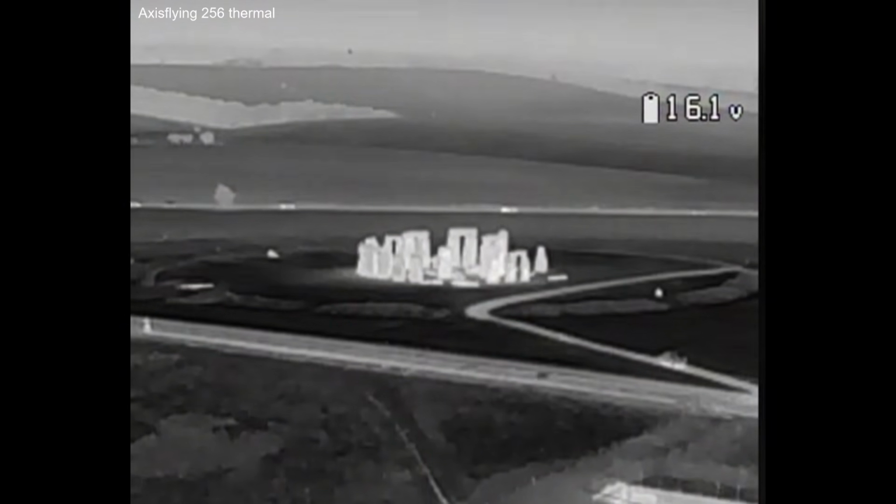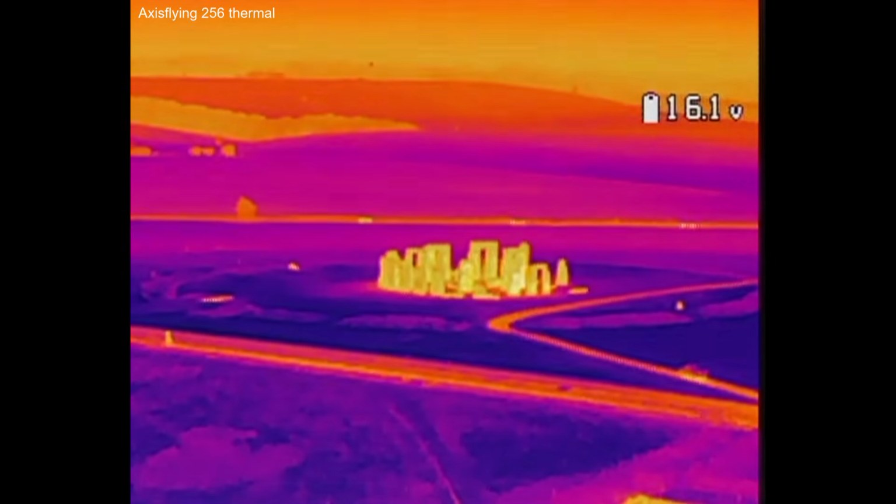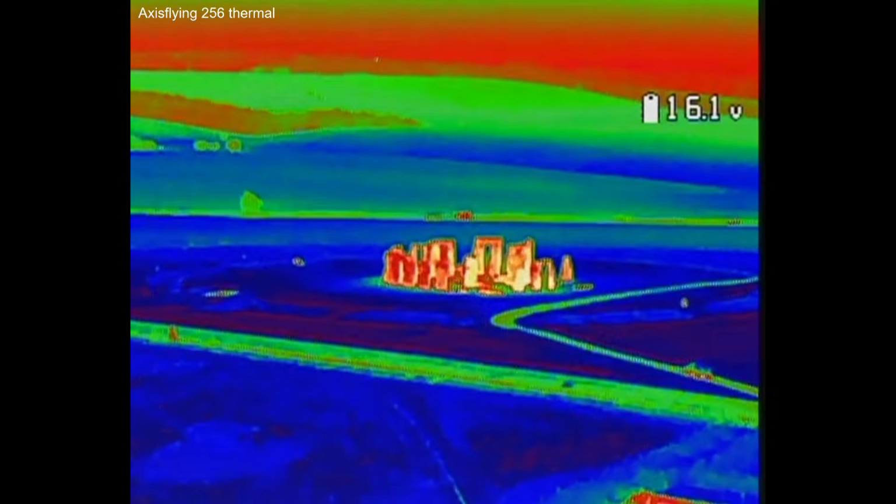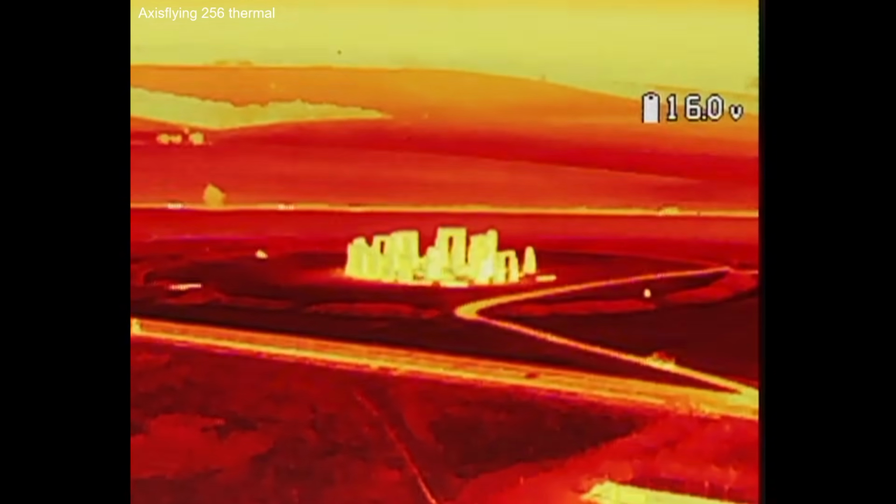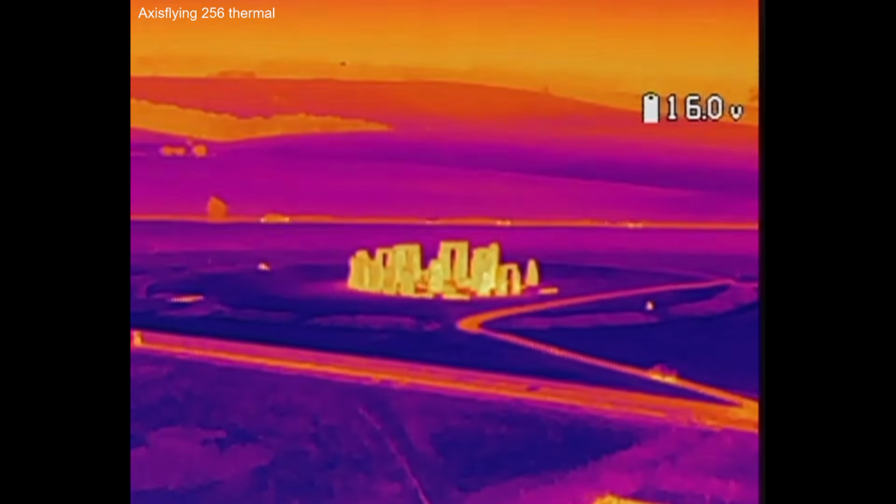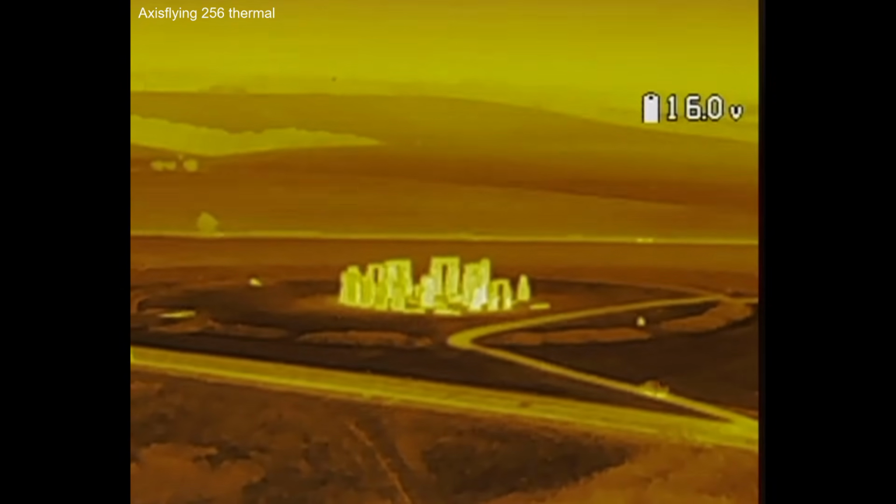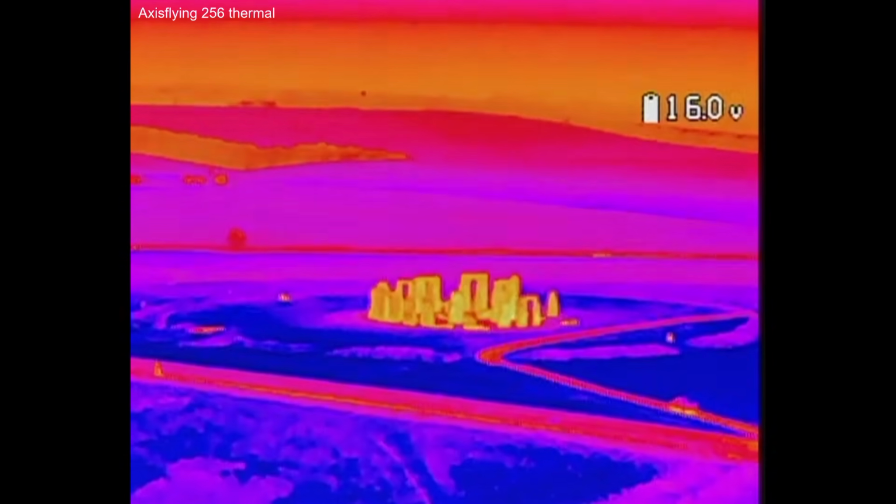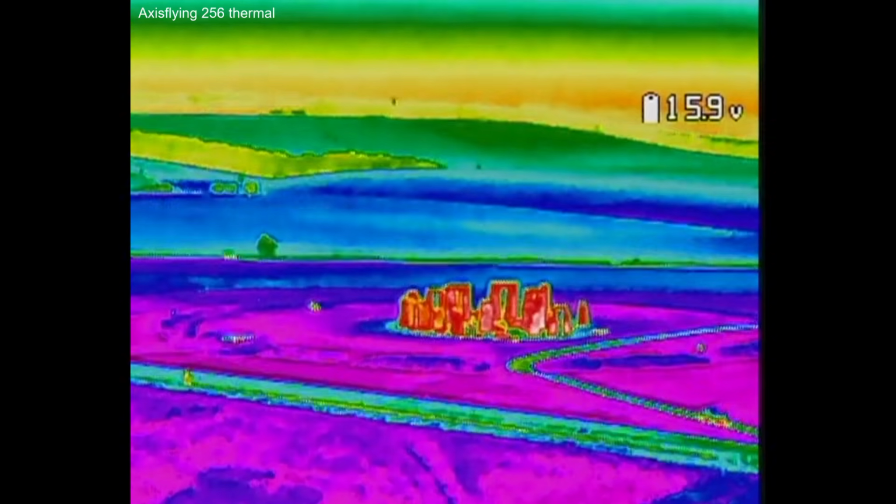By default, the thermal camera shoots in black and white. And white is hot and black is cold. But the thermal camera is actually capable of shooting in various different color palettes. And these color palettes are not just for aesthetics to make the image look pretty. The individual palettes all have different thermal sensitivities. So what that basically means is that, depending on which palette you use, you can see different levels of heat information. You get different sort of details showing up in the footage.